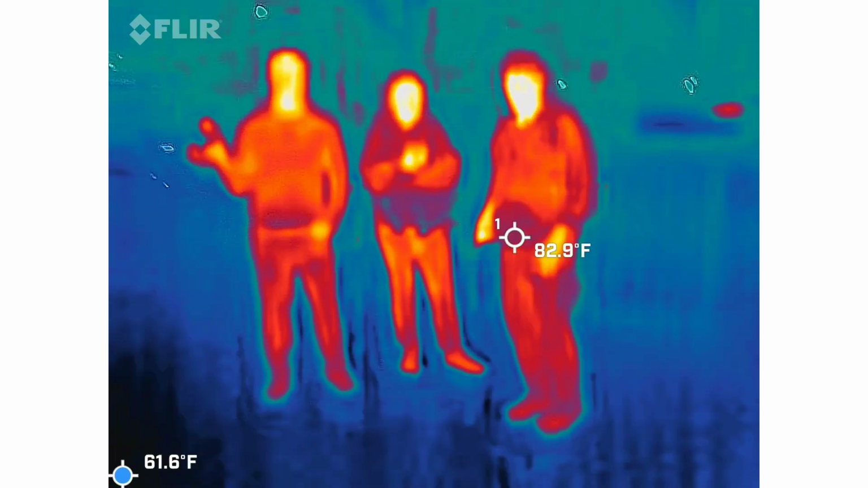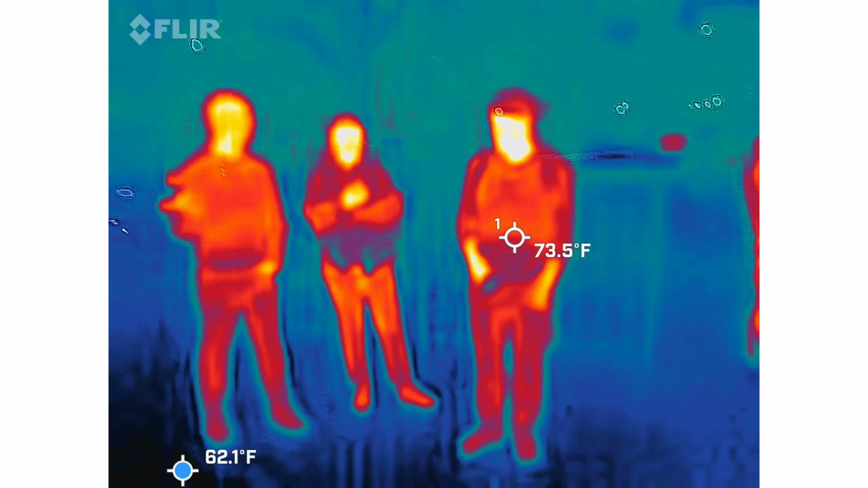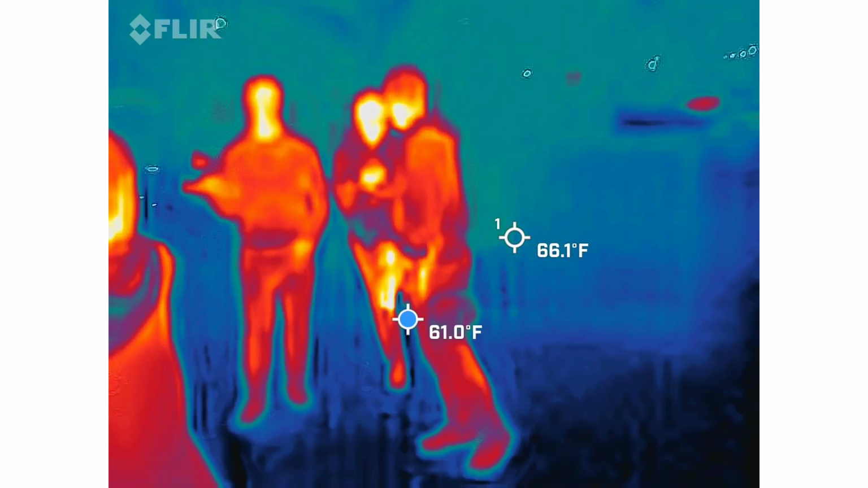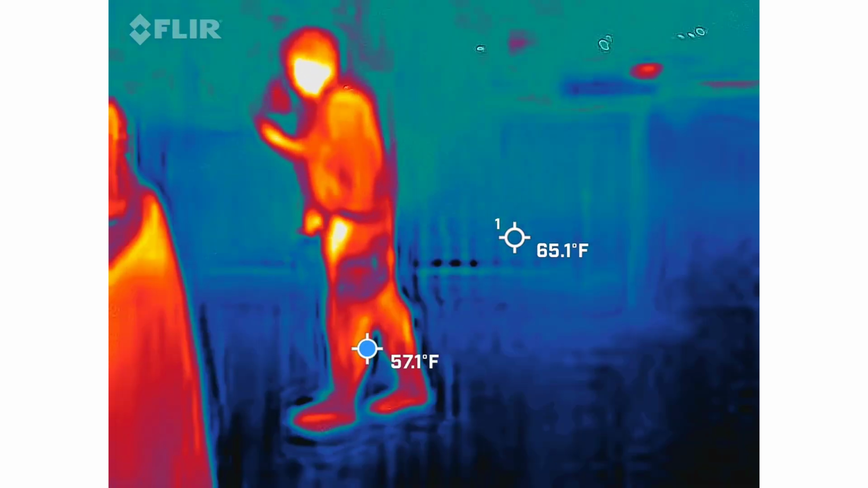So cool. Yeah. But the only thing I got tonight that might be something was when I interrupted him over there. He was reading that and it just lit up. Yeah, it was a blue spot with a little figure. And it was between him and Paul. Amazing.